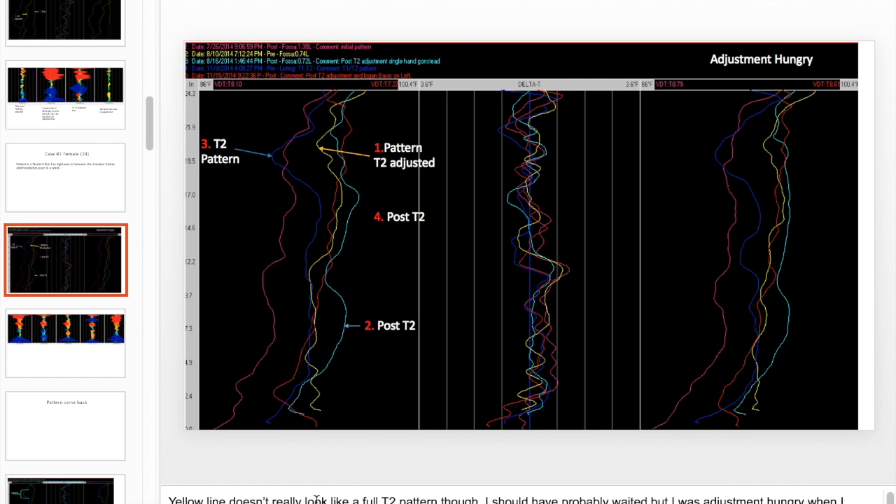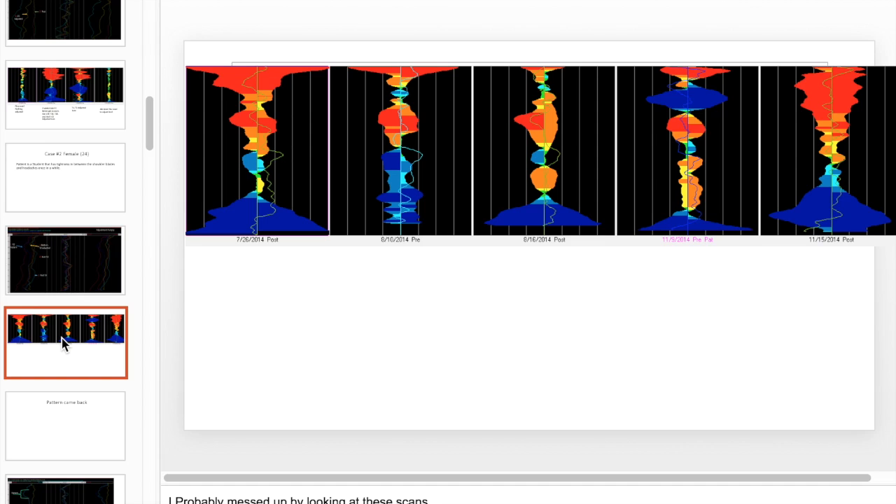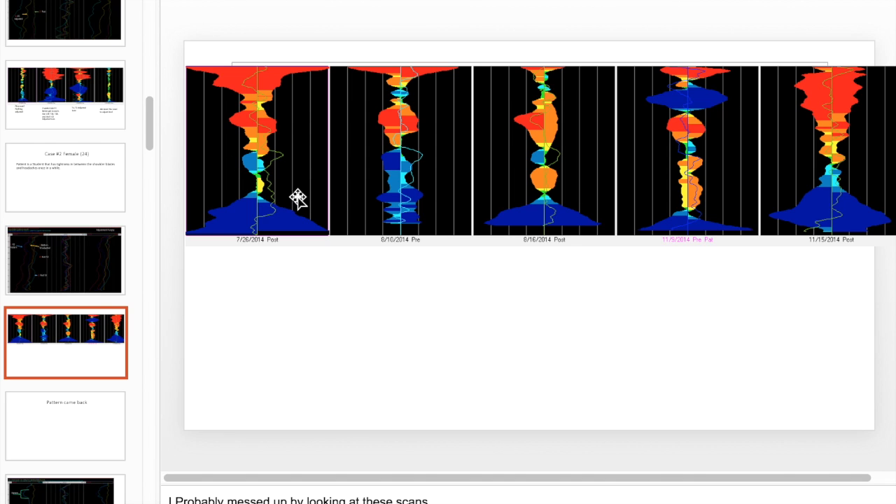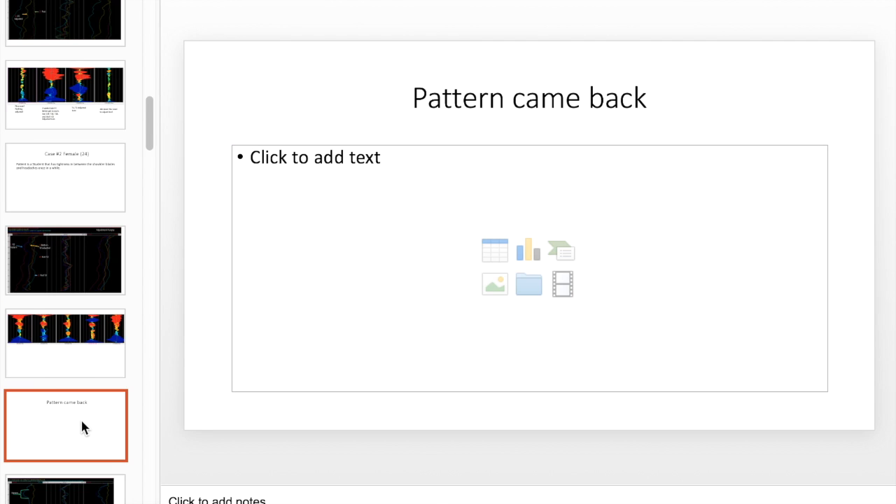So down here I have yellow line, doesn't quite look like T2 pattern, but I adjusted anyways. Here's the delta T's. So these can be a little misleading sometimes. If you look at the dates on here, this is 11/9, that was 7/26. So 7/26, that's this pink line, 11/9 is the blue one. They don't look anything like delta T or line-wise. And I thought the pattern came back.